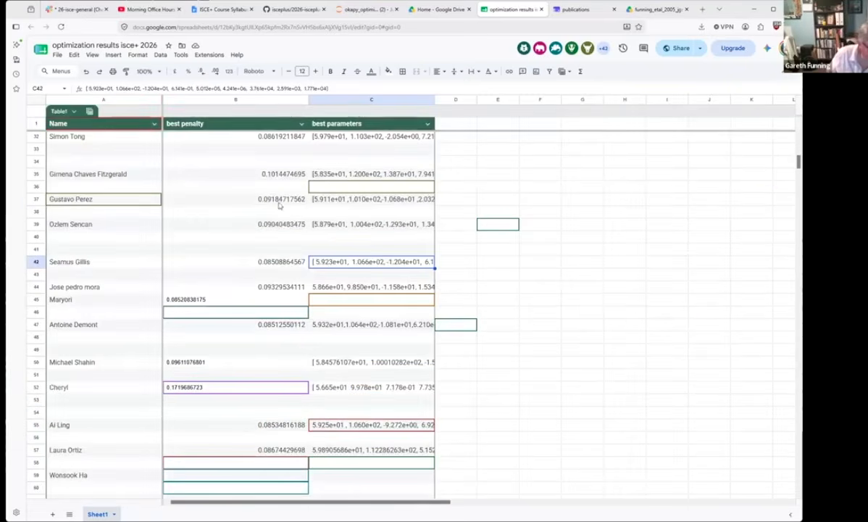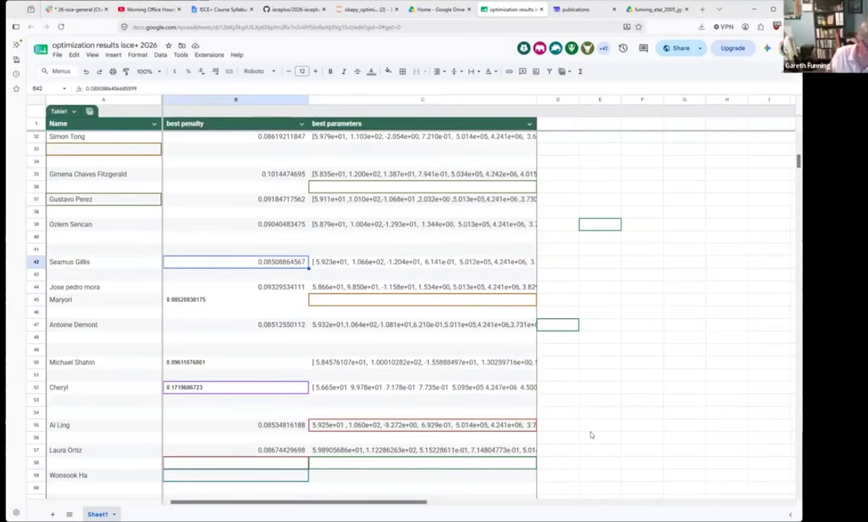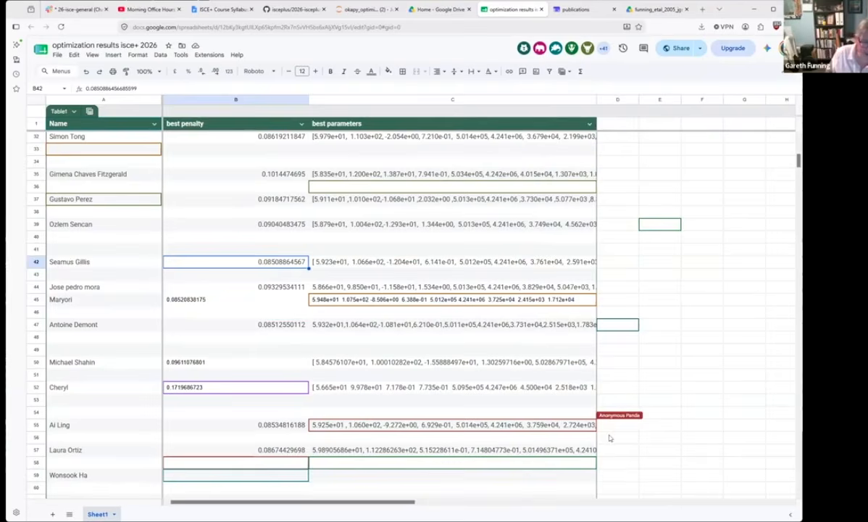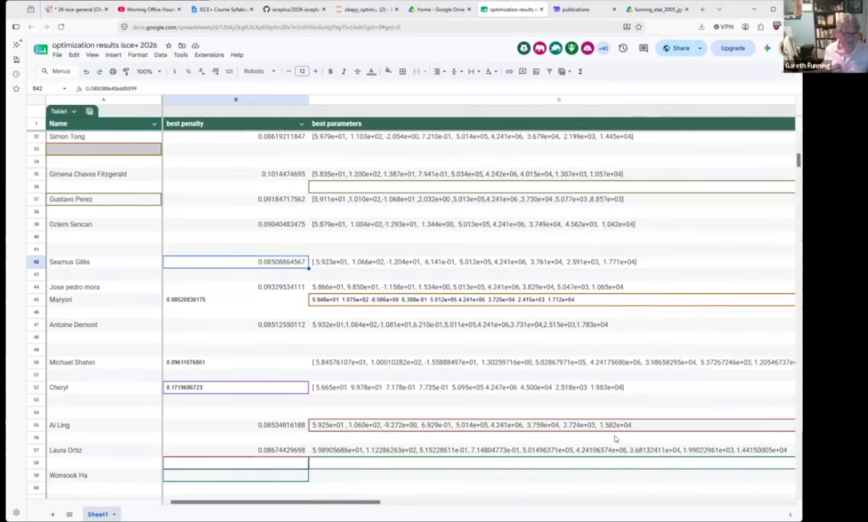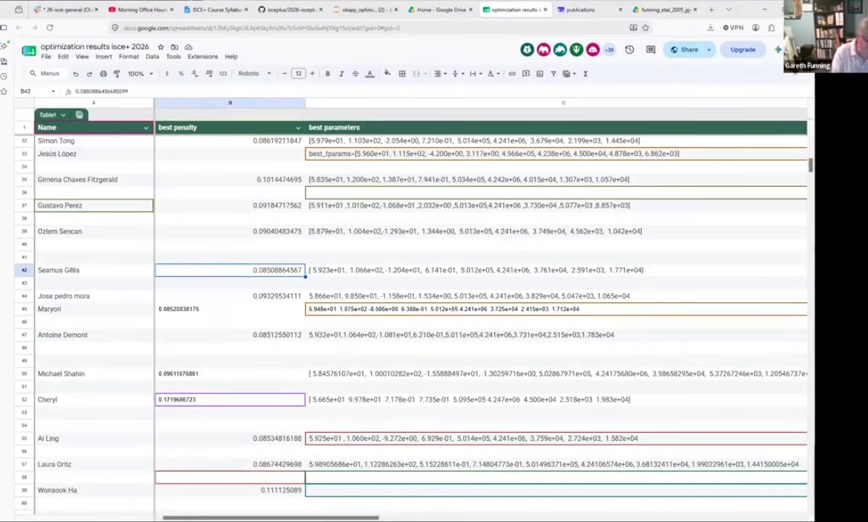Seamus is looking competitive there. Someone's doing some sorting. Could you wait a little bit longer for people to get their numbers in? We'll give you a minute.